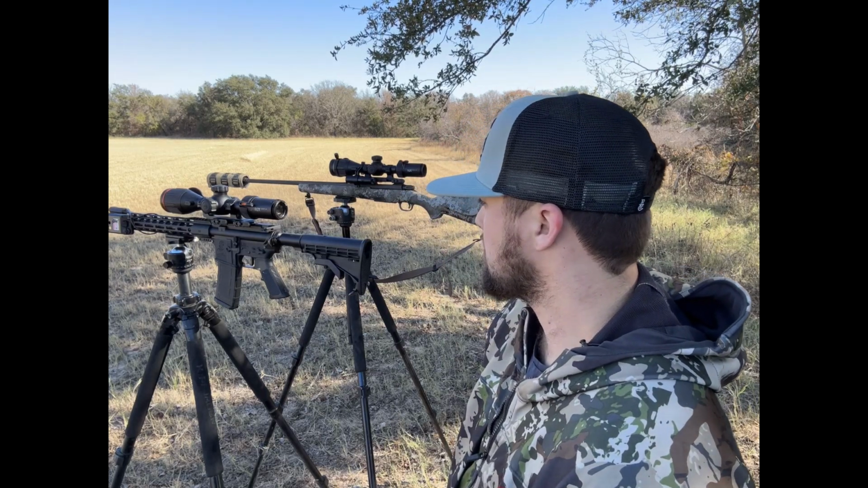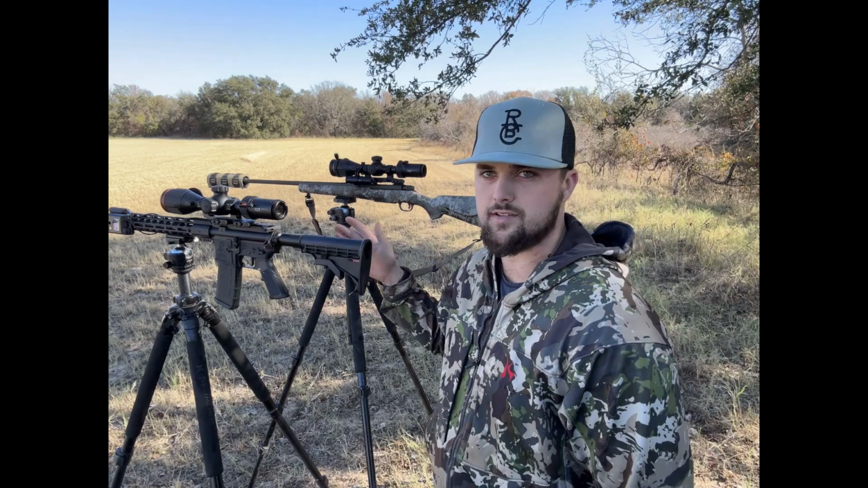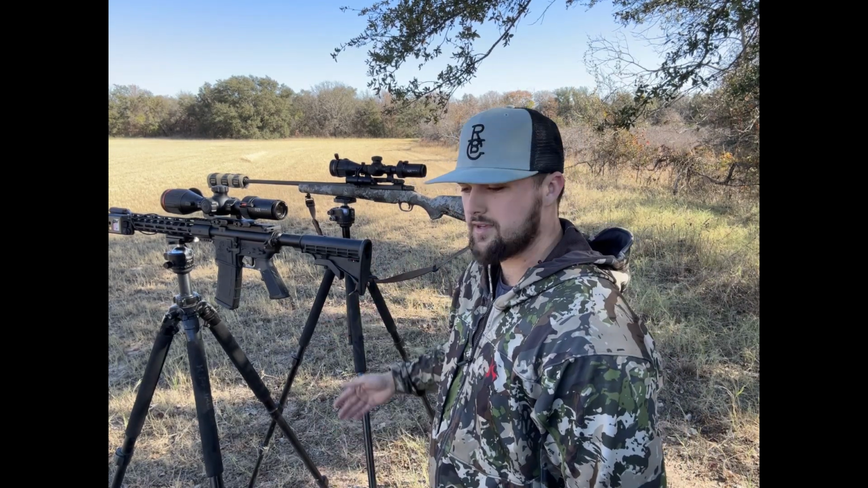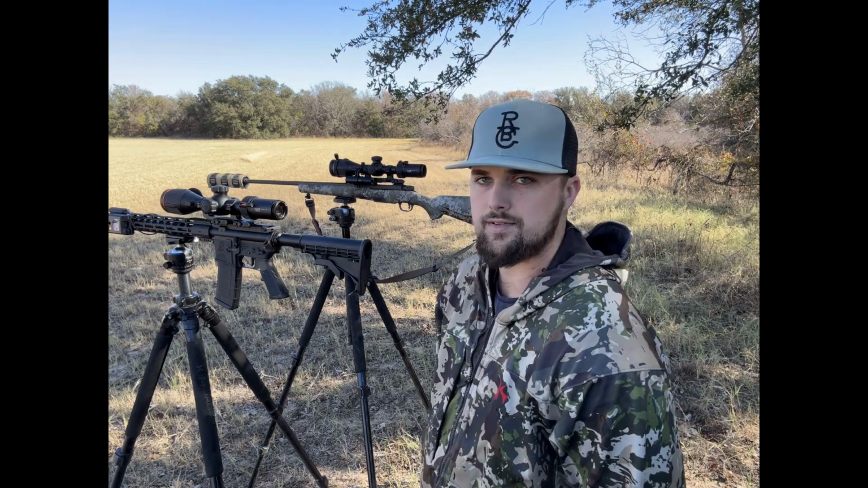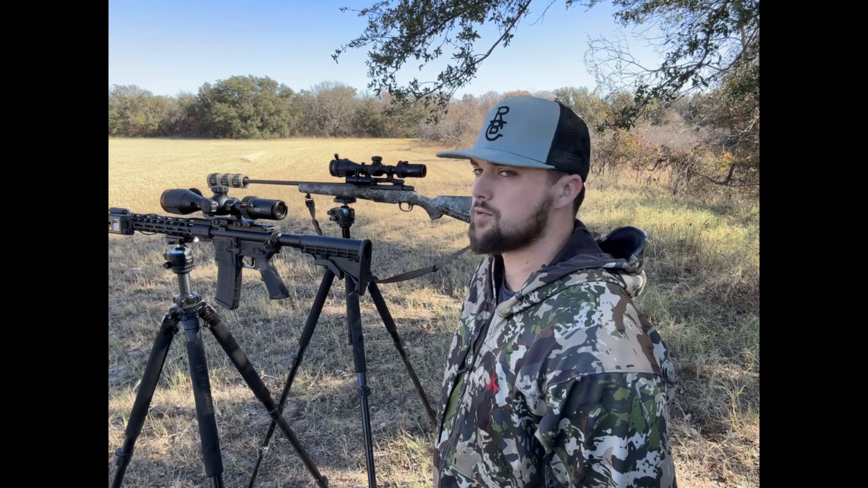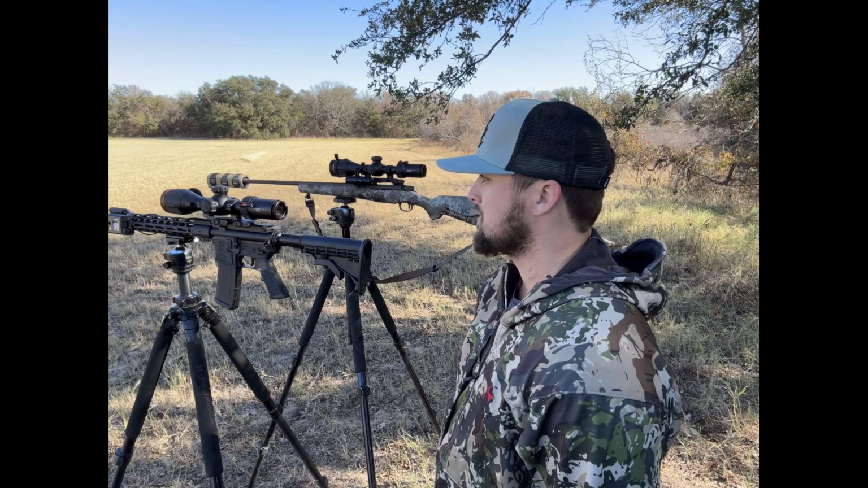You're not gonna be able to tell perfect clarity because it's going to be downloaded to my phone from the scope and then put on YouTube, and between all that you're losing a lot. So I guess let's get into it. I'll range everything with the LRF on here, which is zeroed pretty well. I use my night vision to do that.